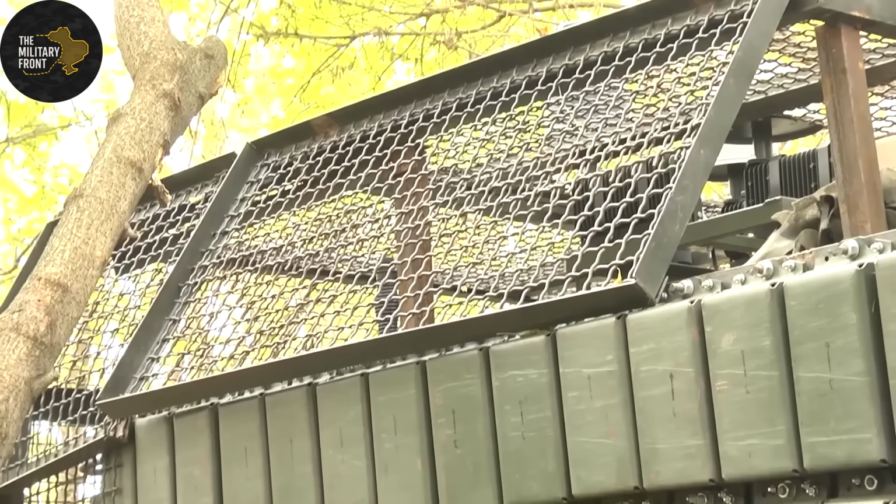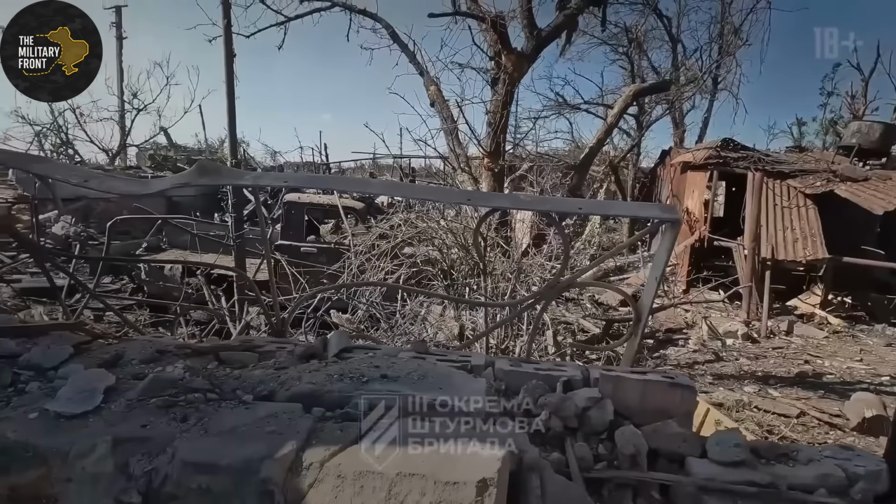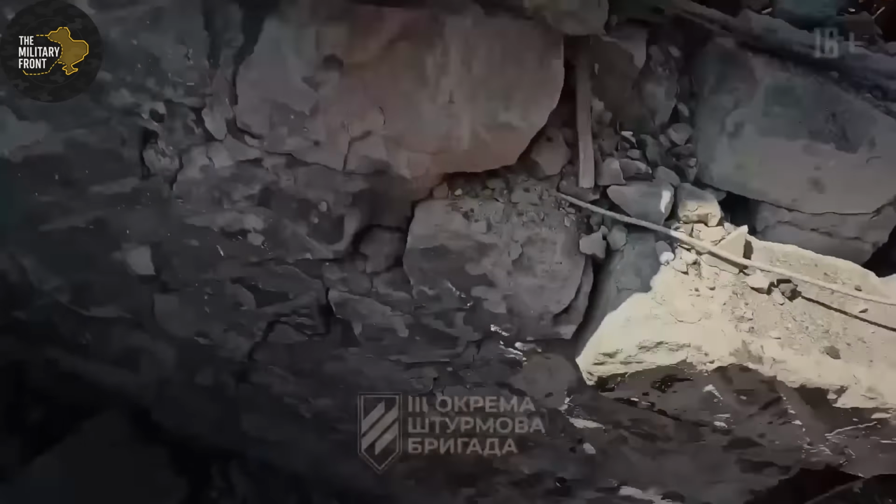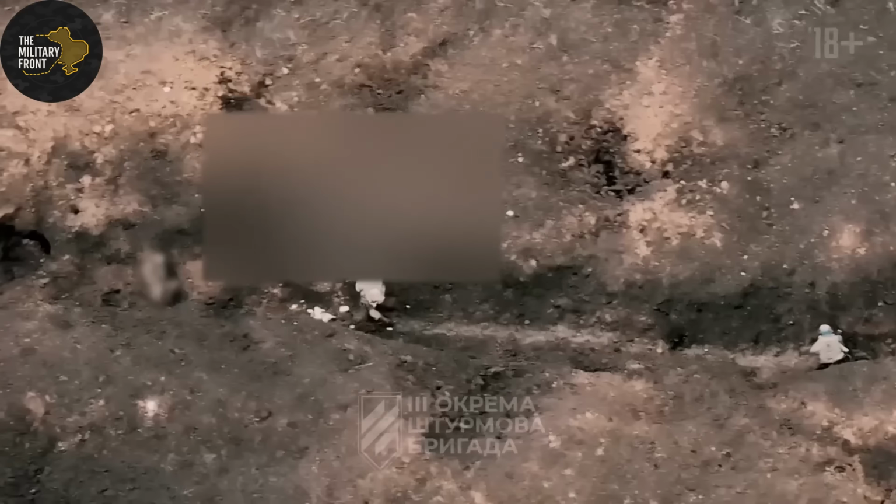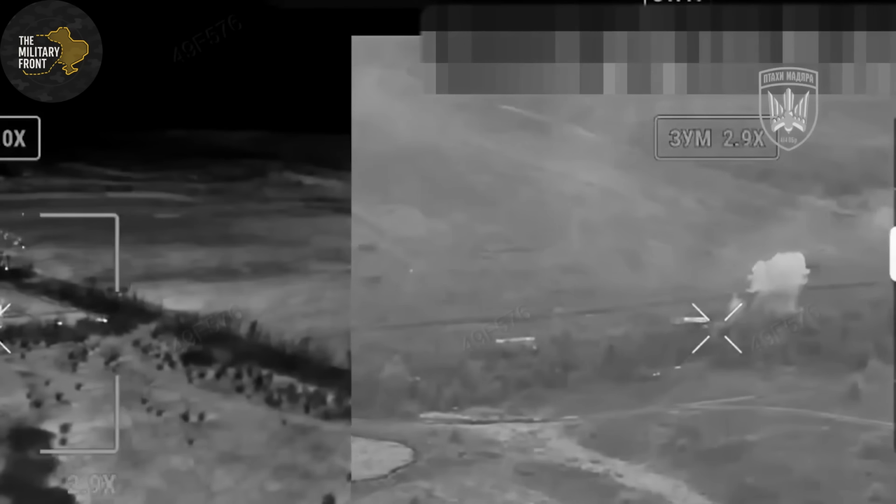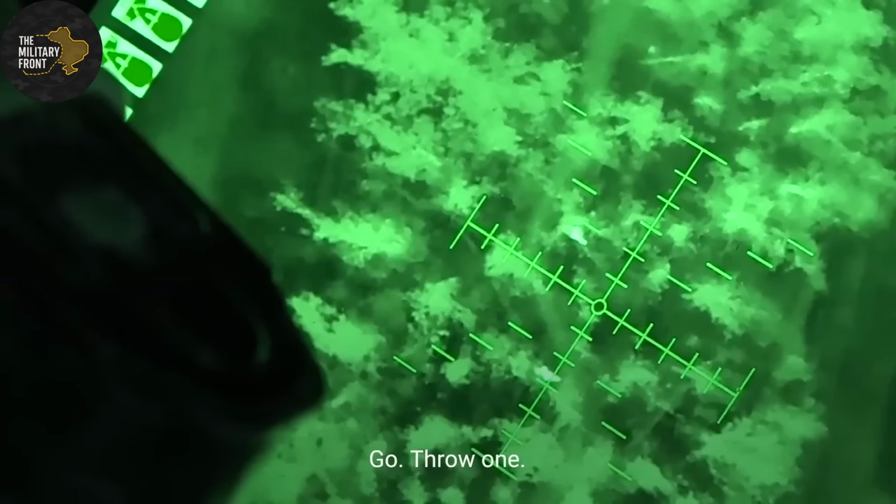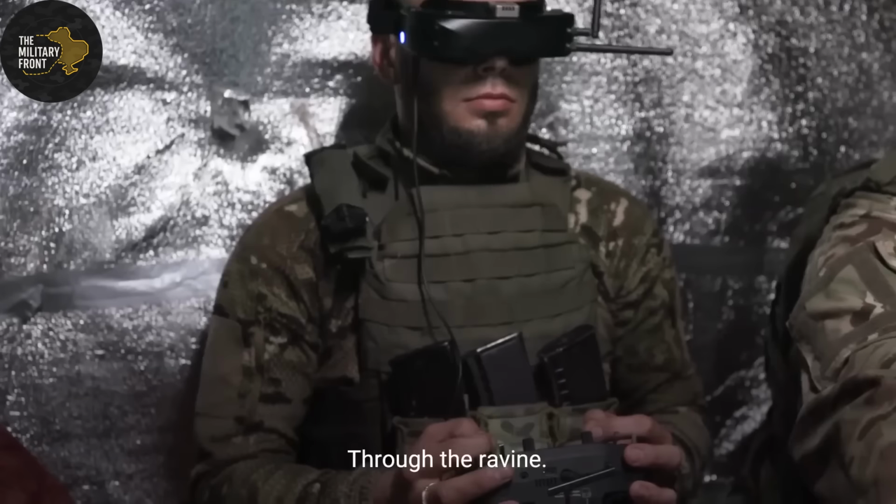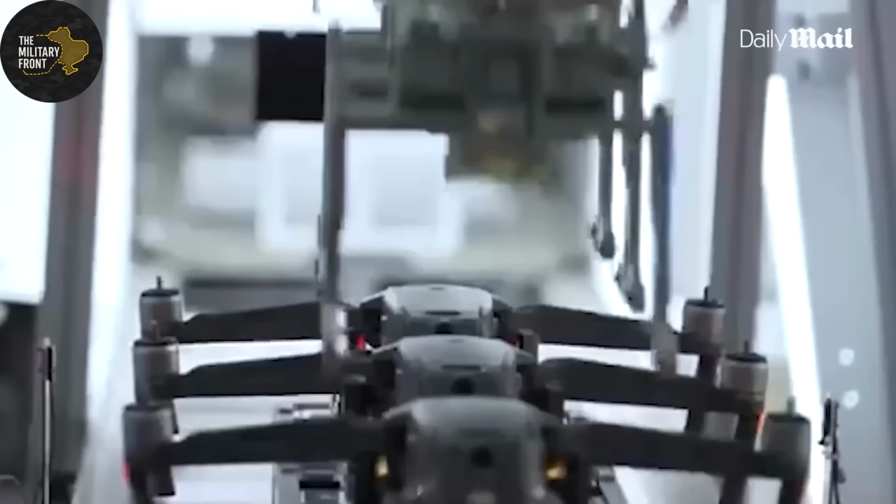By April 2023, Wagner forces began systematic withdrawal from Bakhmut positions. Multiple operational factors contributed to this decision: artillery attrition, critical ammunition shortages, exhausted personnel, unsustainable casualty rates. But survivors consistently reported drone attacks as the primary psychological factor in requesting immediate rotation out of the sector.